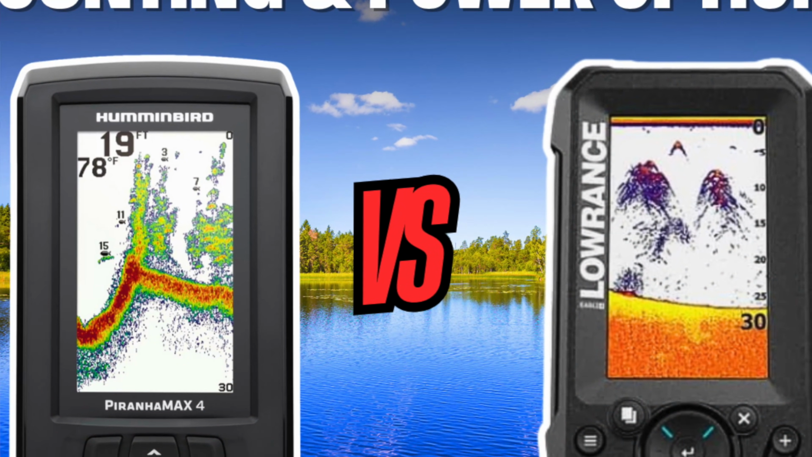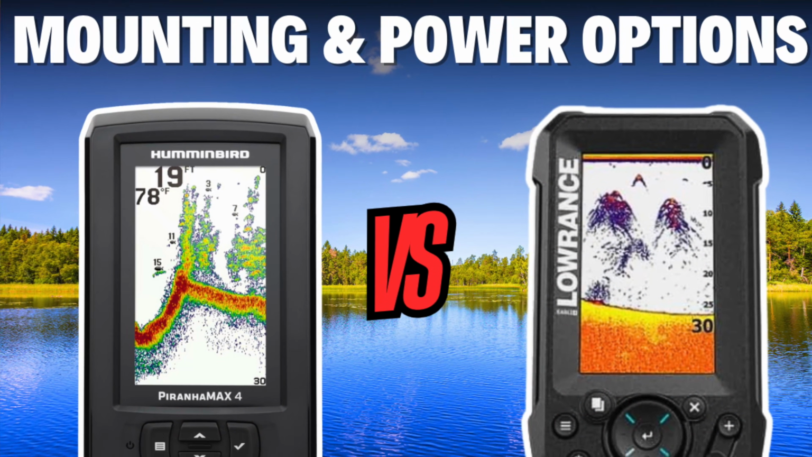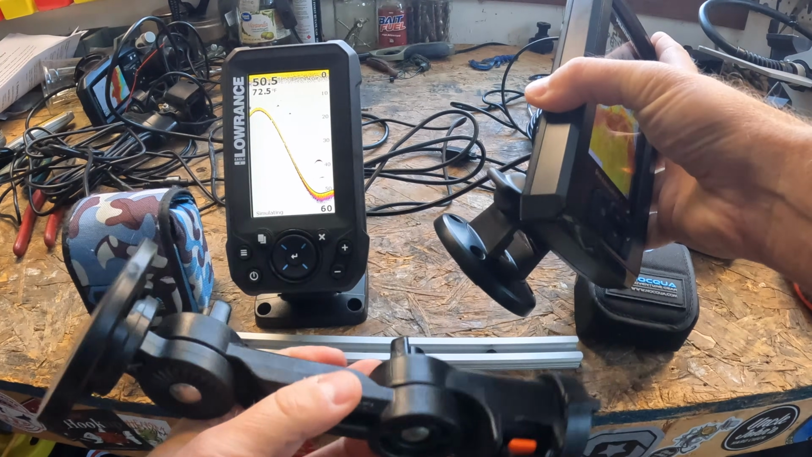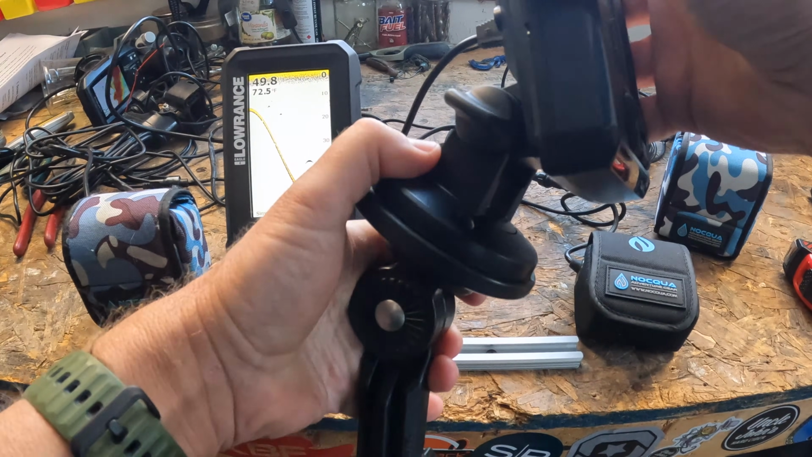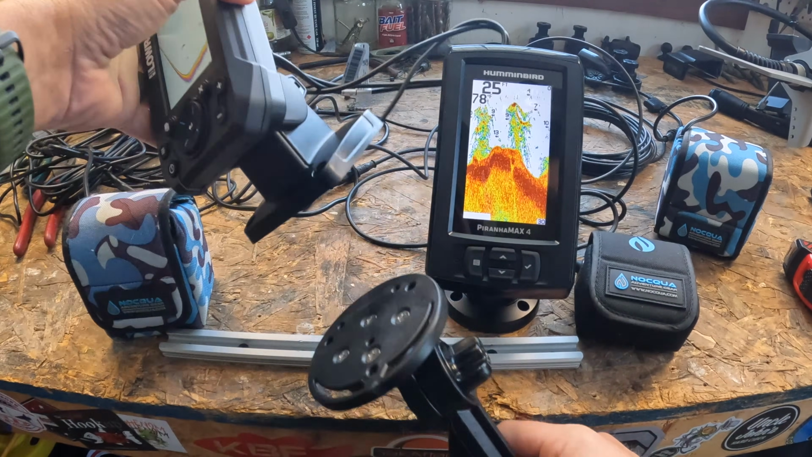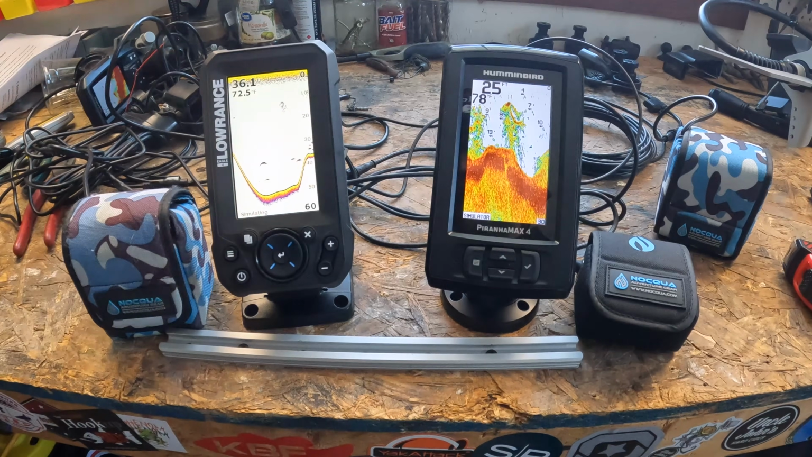So now let's talk about mounting and battery recommendations. For the Humminbird PiranhaMAX 4, I actually use the Yak Attack round base fish finder mount, and so you're able to get 2 screws in there and it makes it nice and snug. However, the Lowrance Eagle 4 is a square bottom. It's not going to work with this. You're going to have to find another option there.